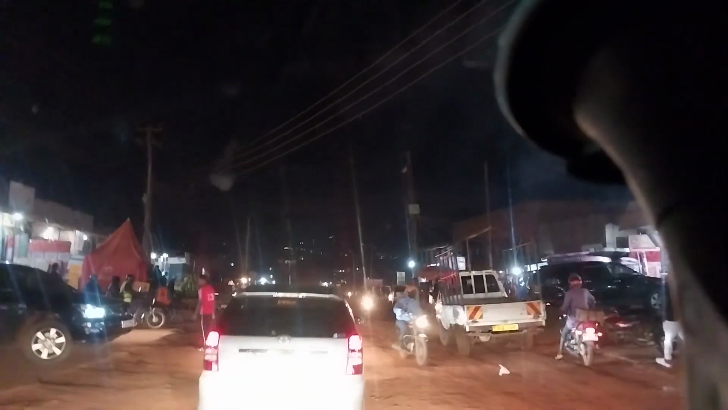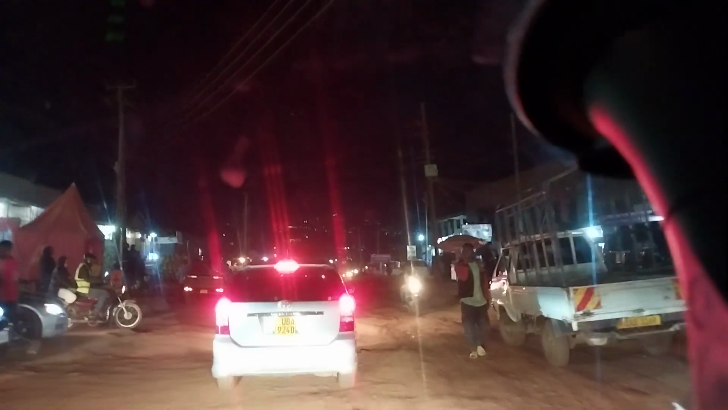I always think that this section starting here towards Chirudu or towards Munyonyo is perhaps one of the worst on this road. The tarmac has been fully removed, and all we have are these undulating surface of marram, stones and everything.